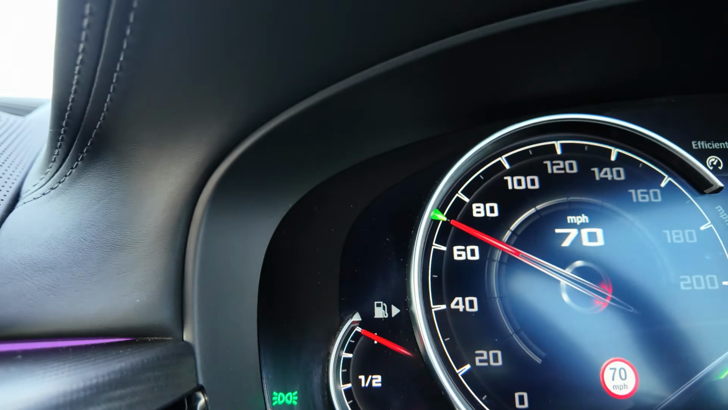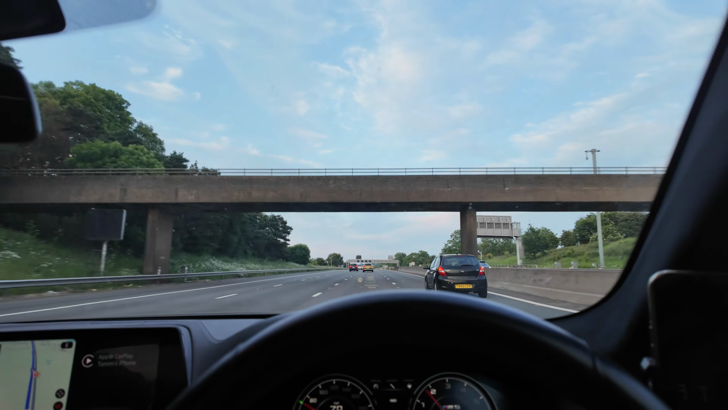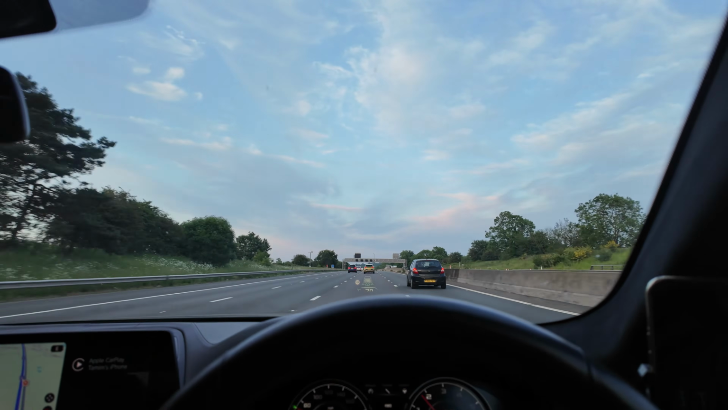So about 10 minutes in on the trip, and it's so frustrating to have all of these cars just constantly overtake you.